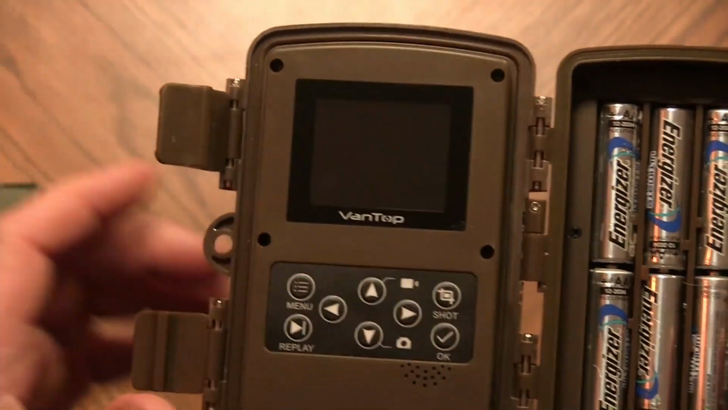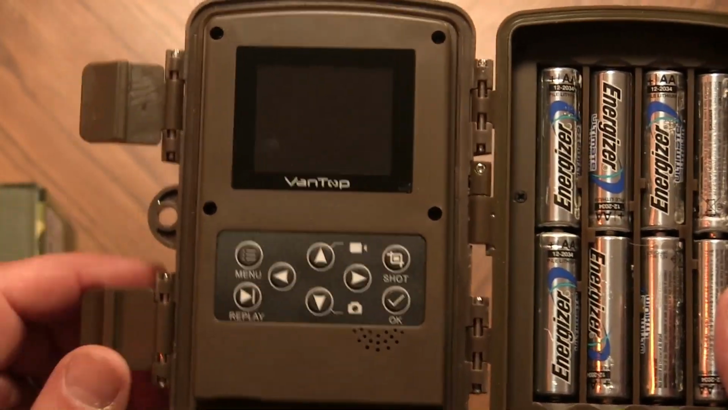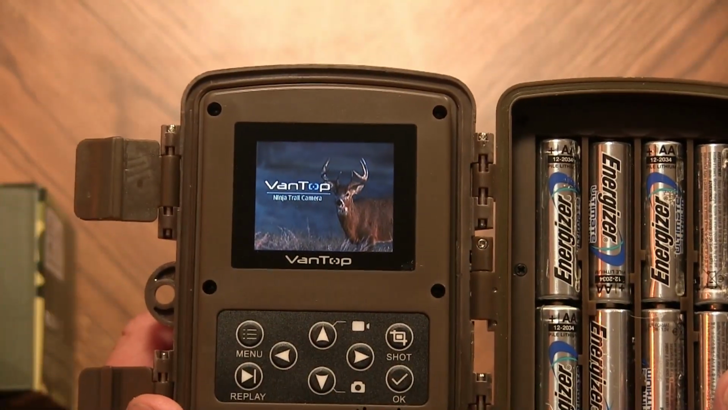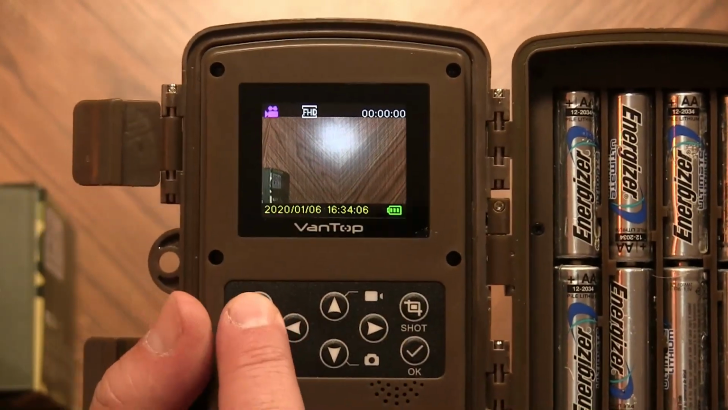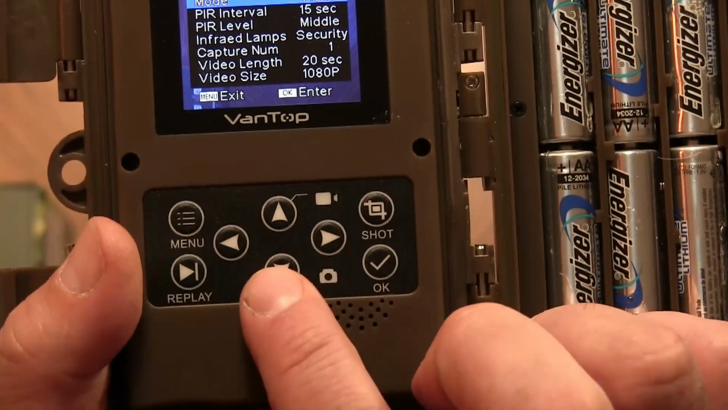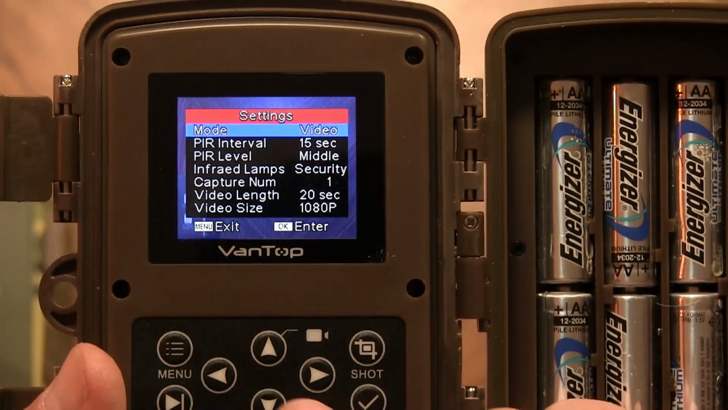Has a nice 2-inch screen here. And here would be all your menu settings and your buttons to navigate through the menu. We can slide the camera to the setup mode. It powers up. At this point you could hit menu. That will bring you up to the main menu. From here you can simply select down through your modes where you'll be able to pick from video or photo.